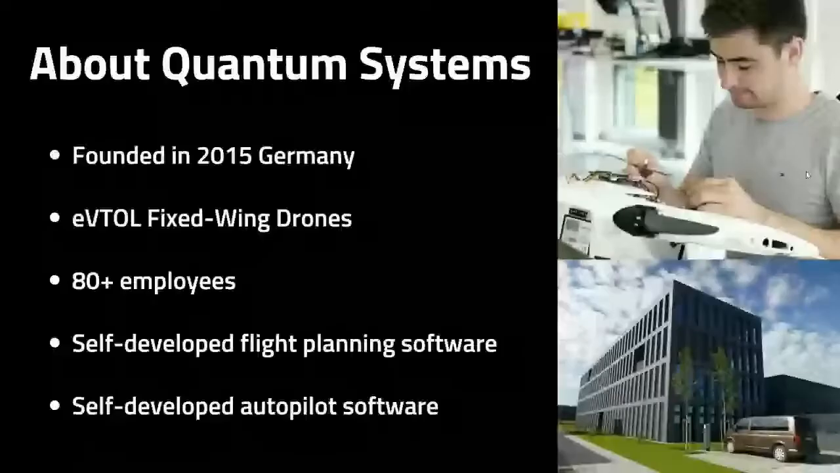So who is Quantum Systems? If you're unfamiliar, they were founded in 2015 in Germany. They're a German company and still fairly young. They're a manufacturer of VTOL fixed-wing drones. They have 80 plus employees. Actually, now they're at around 100 plus employees, so they're growing really rapidly.